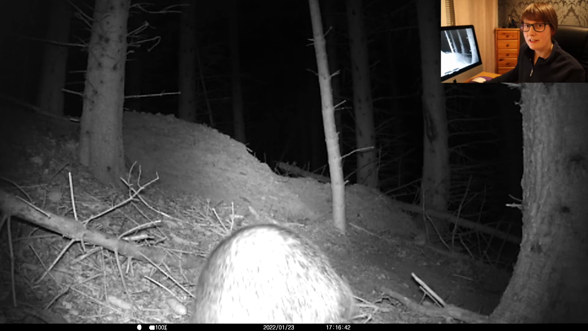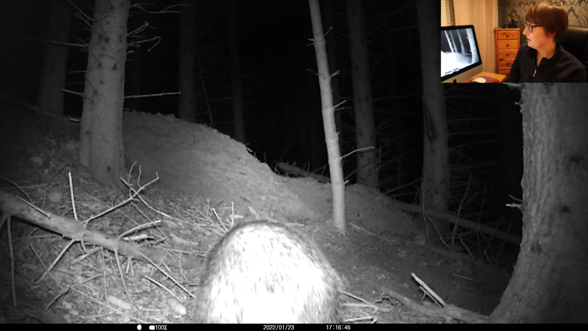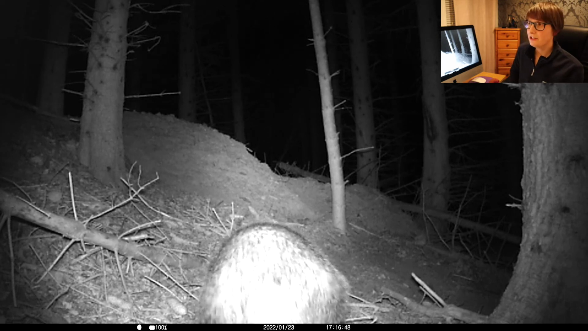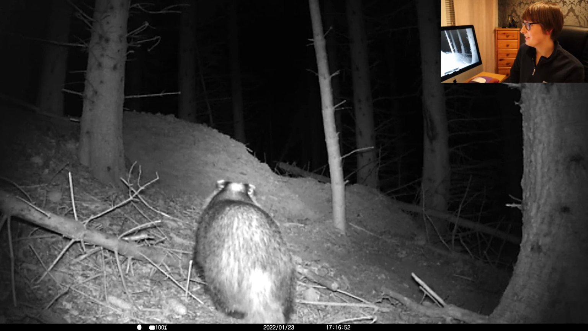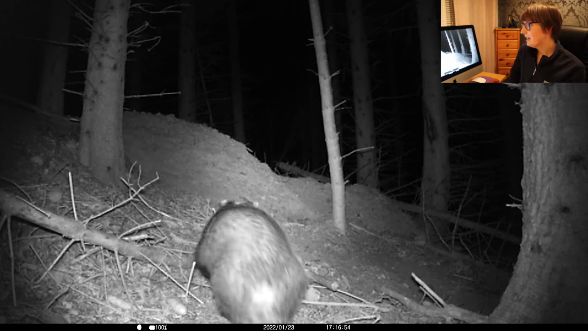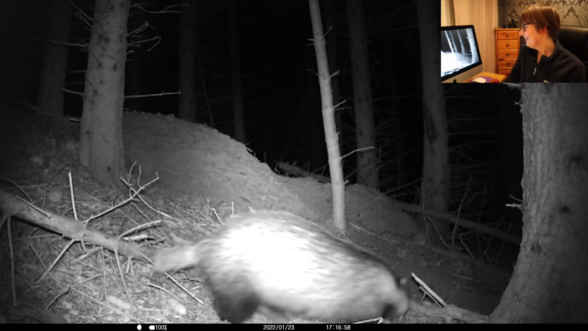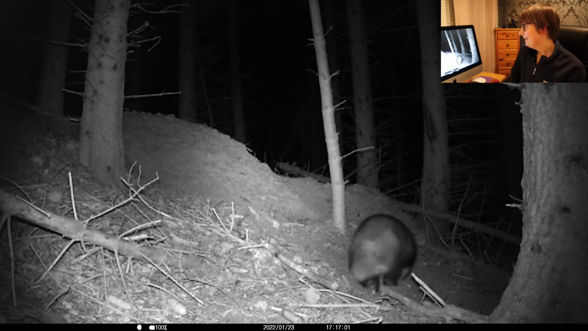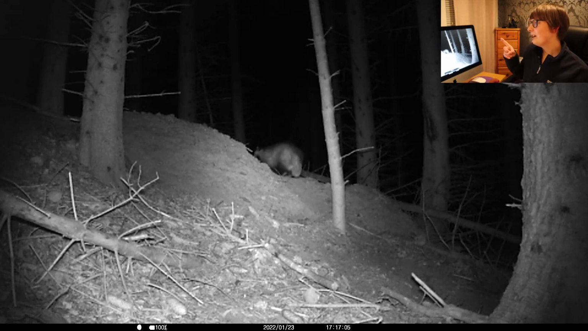Okay, so this is the first video I have on my trail camera of these badgers. I say badgers because there are more than 1 or 2, there's 3 badgers. This one I believe is a male who I have called Archie. So this is Archie. And where he's going now is one of the main entrances.